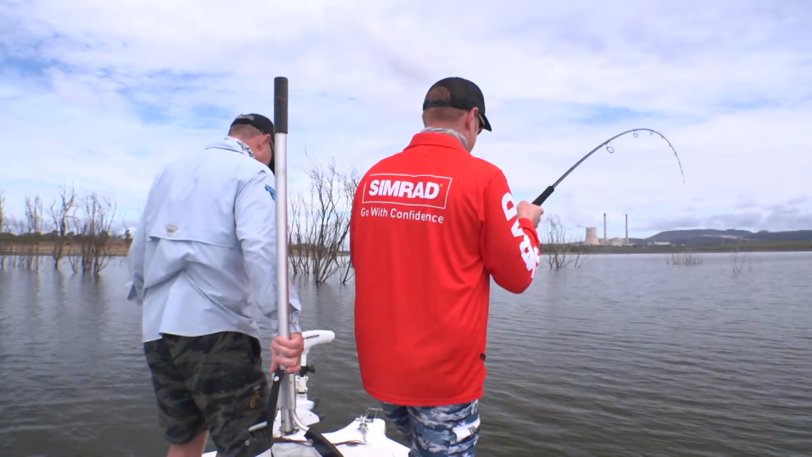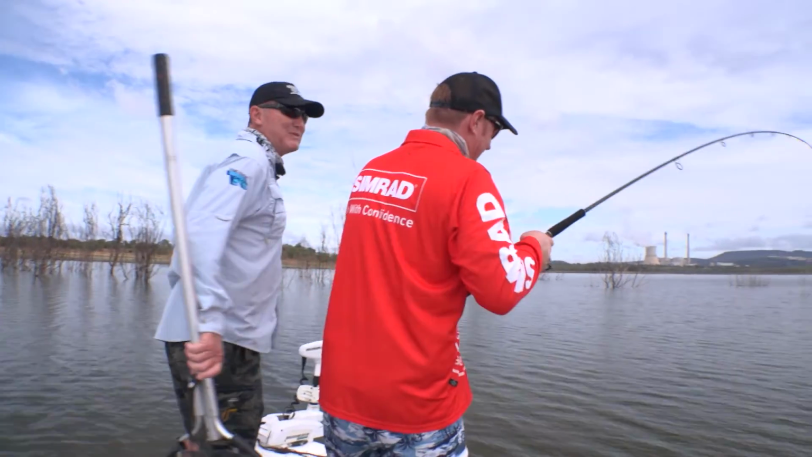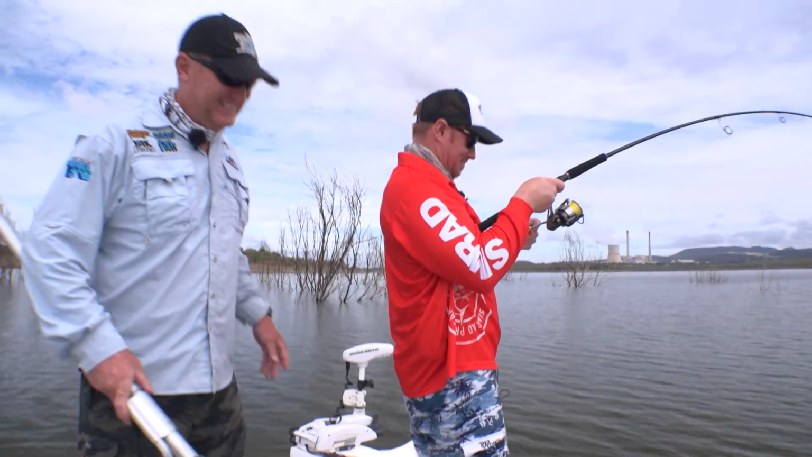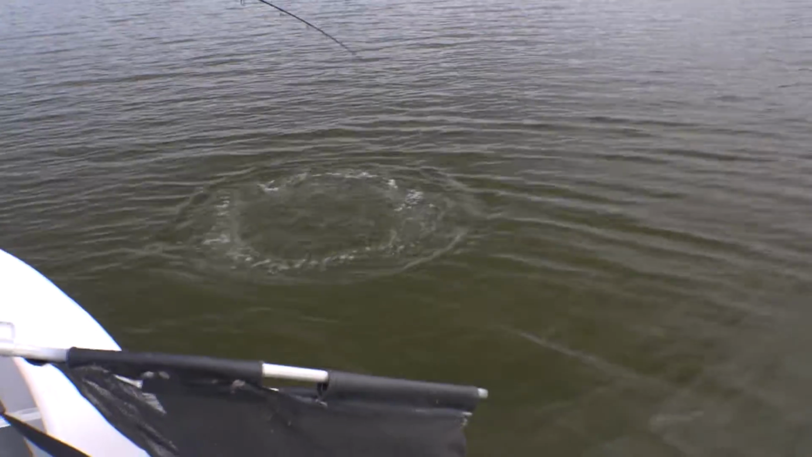Wow. My arms are getting tired. Is that from the relentless casting or the actual finally catching a fish? I think it's a little bit of both, actually. Oh! Thought the hook's pulled.